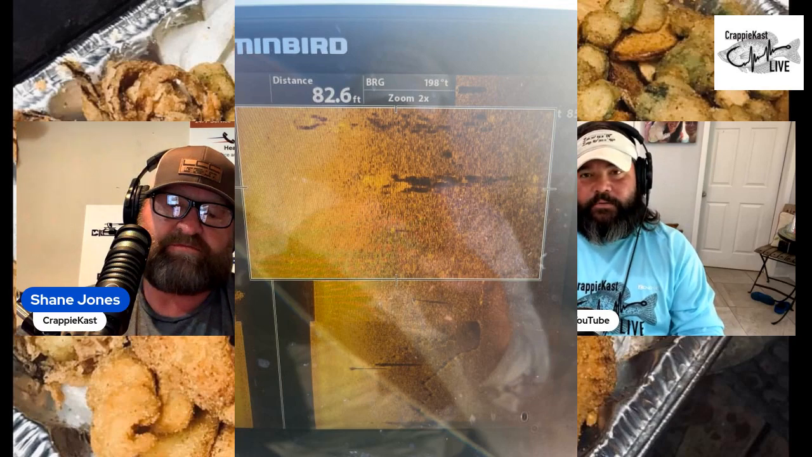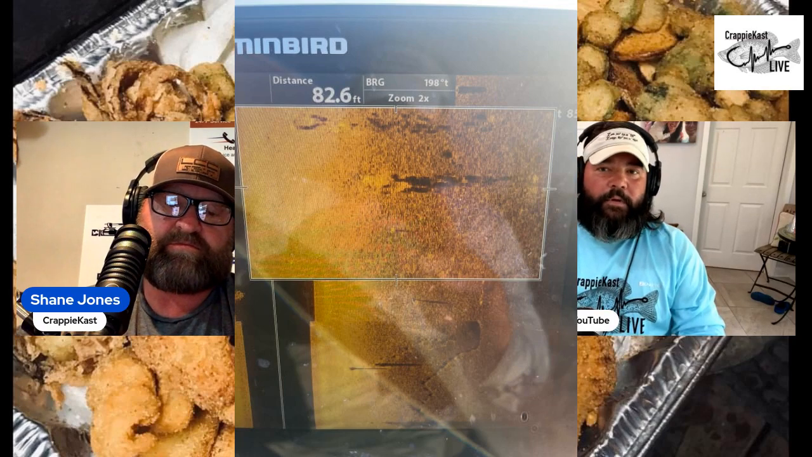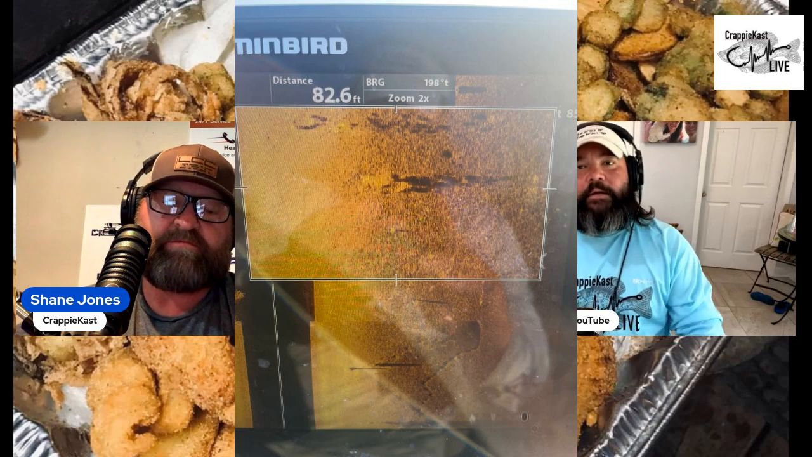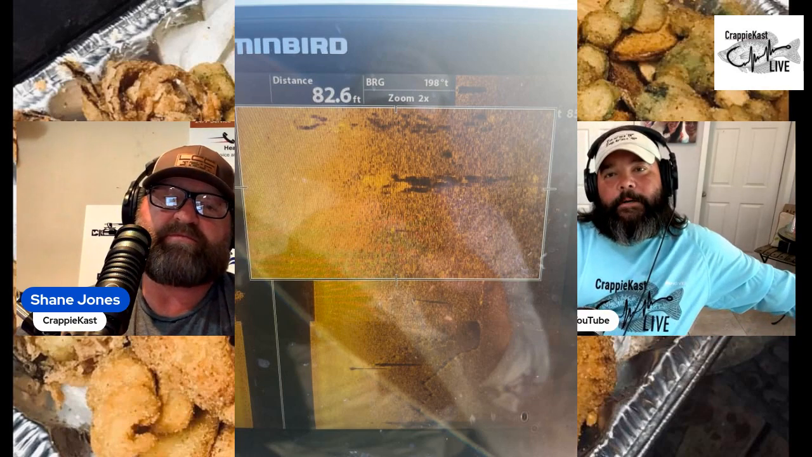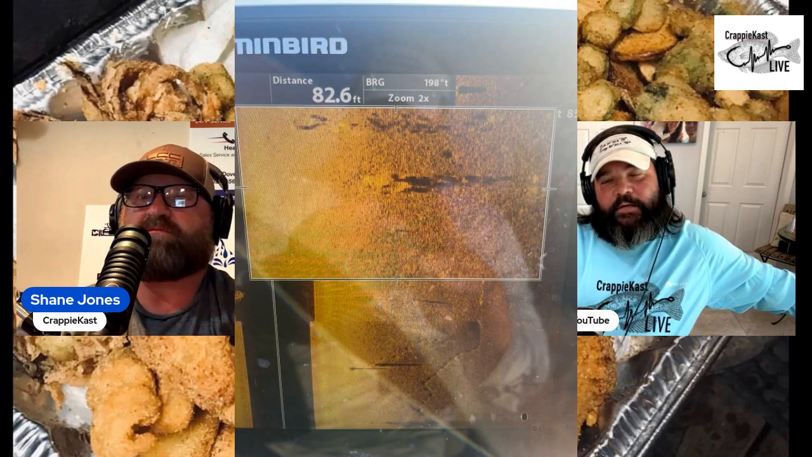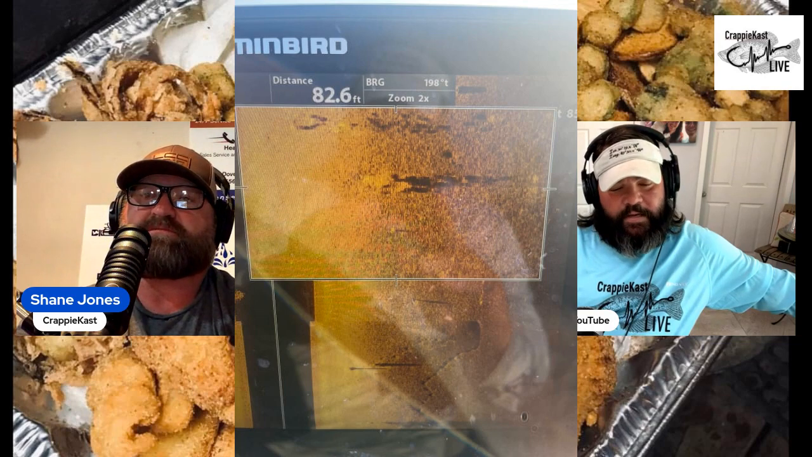You don't have to just do it one time. You can move what it's magnifying around. Say, oh, I think that's another stump right there. Move it up or down, right or left. You can keep the magnification going. But the key to seeing these things is getting out there on the water and playing with the side imaging,